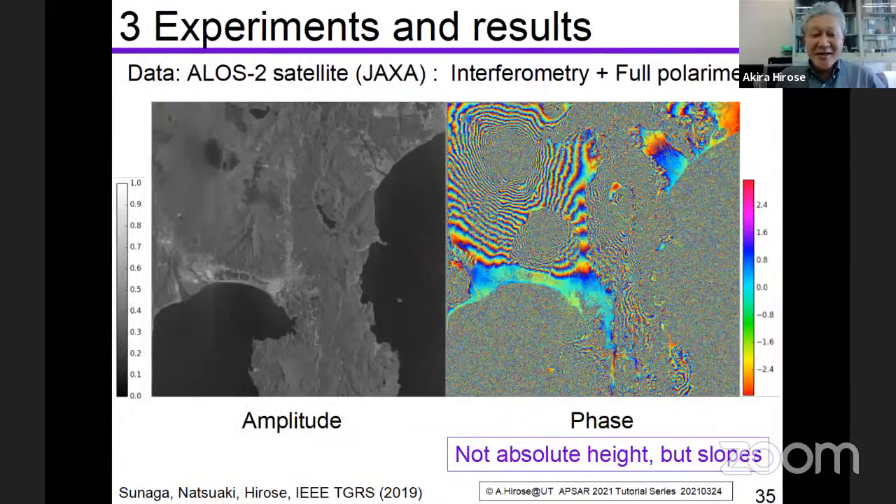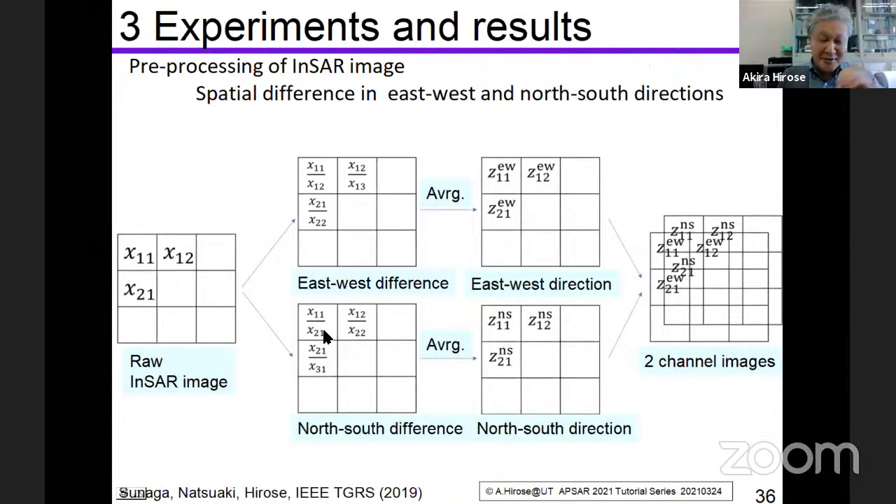And in this particular case, we are not interested in the absolute height expressed by the phase value directly. Then we calculate the changes, or the gradient, of the phase in this case, but it is not so important. And that's why we have two input images, or two input channels.